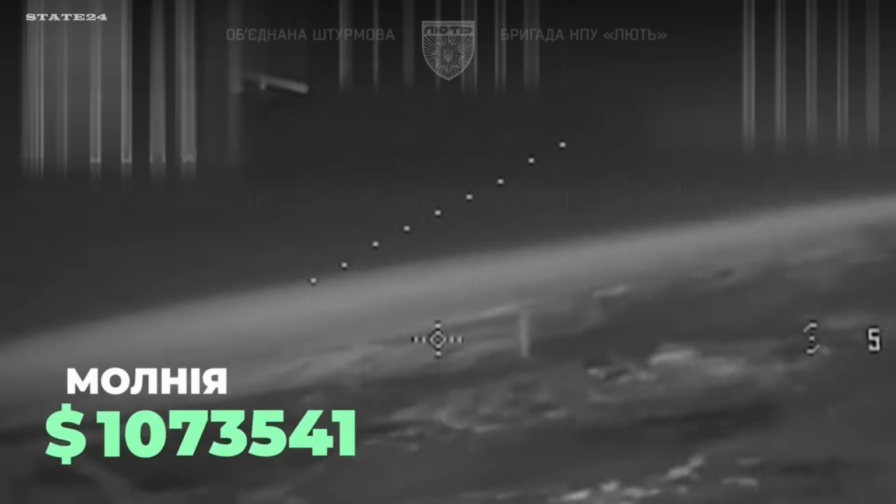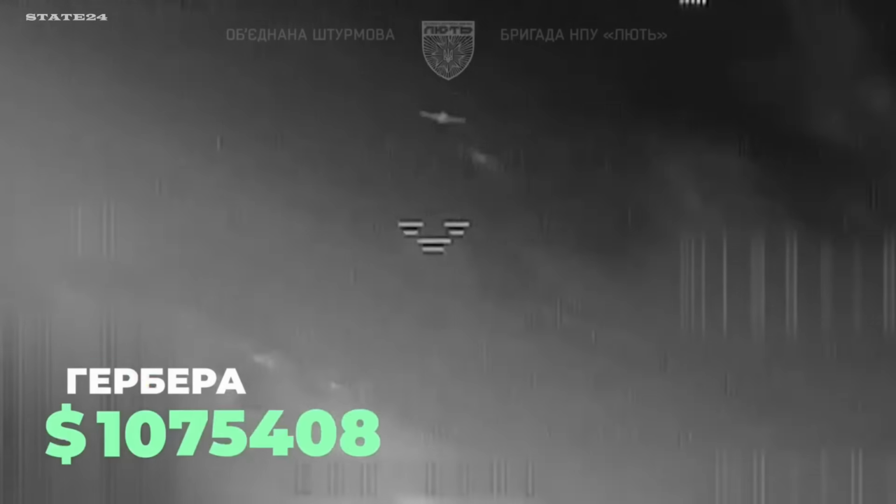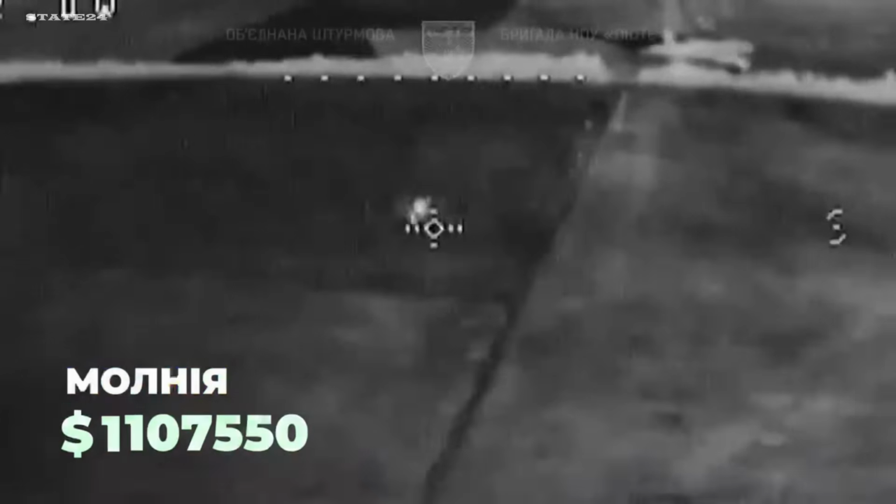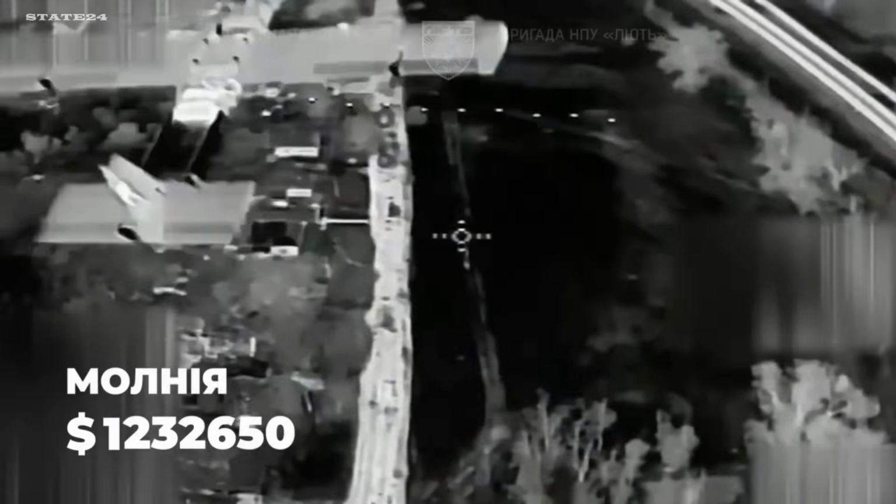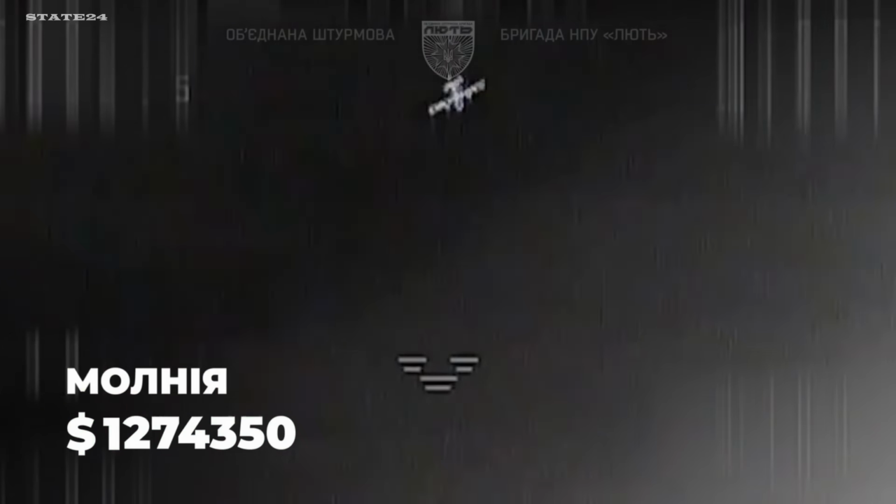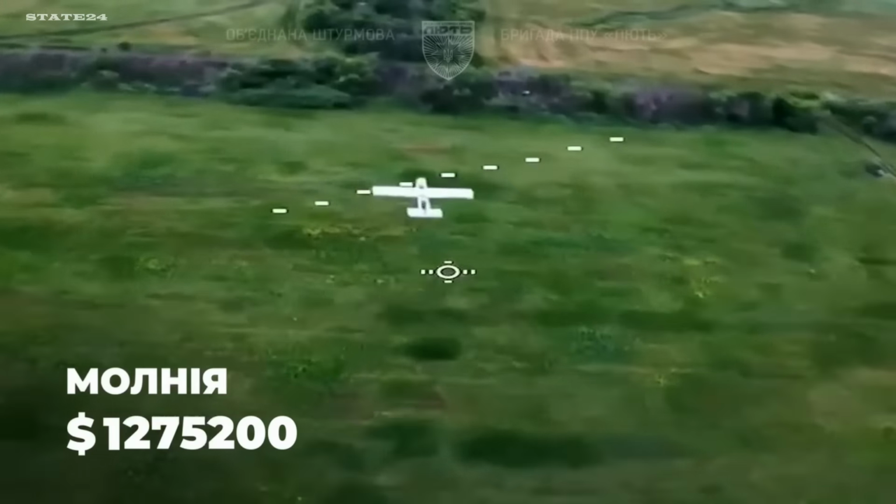Every drone destroyed here is a reconnaissance mission that fails, an artillery strike that never gets corrected, a position that doesn't get hit. When a single brigade destroys $1.27 million worth of Russian drones in 1 week, is Ukraine winning the drone interception battle as decisively as the ground war?